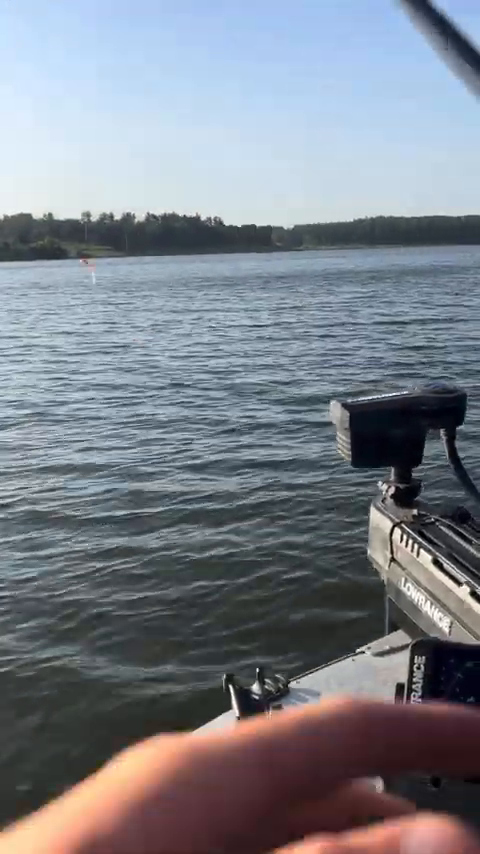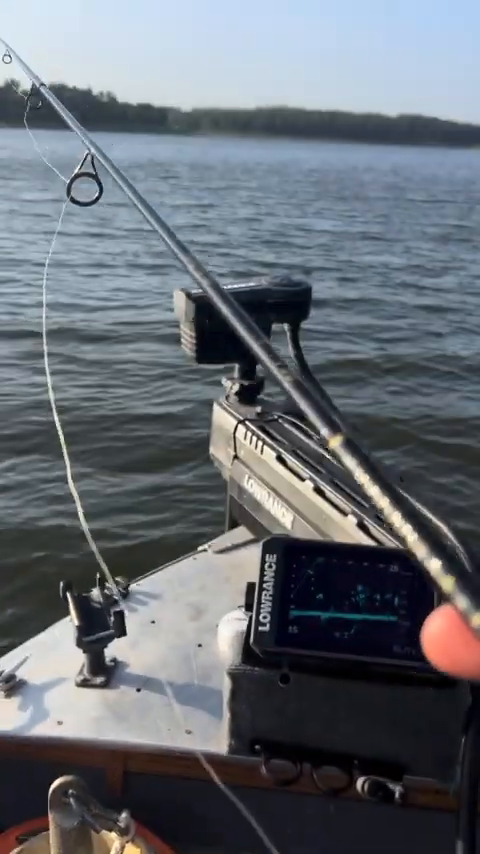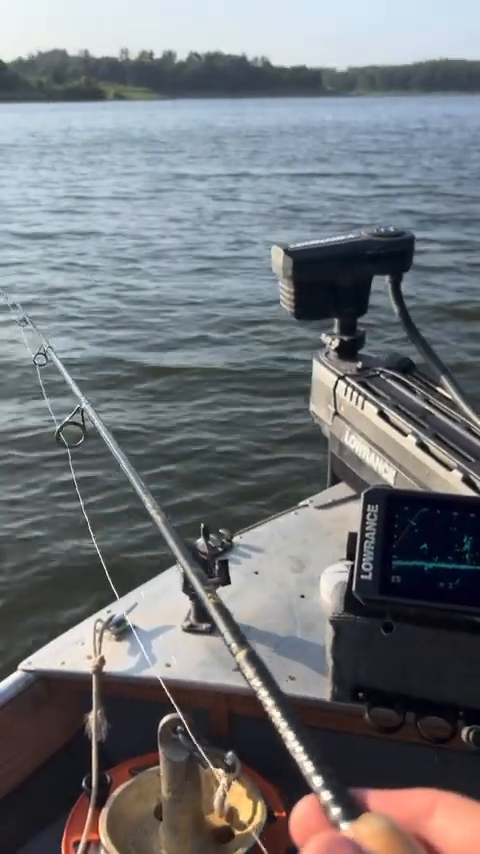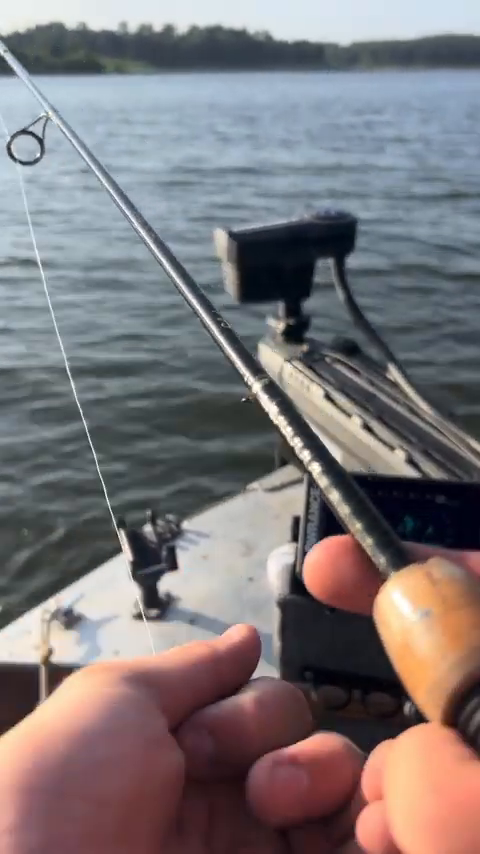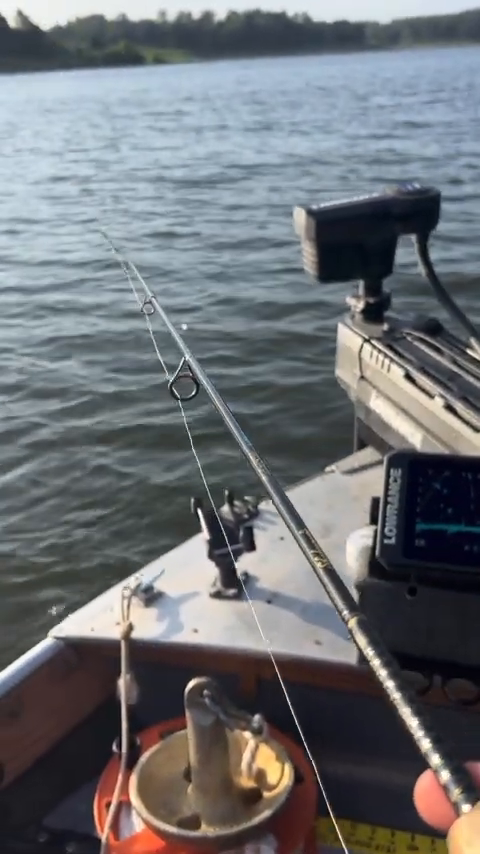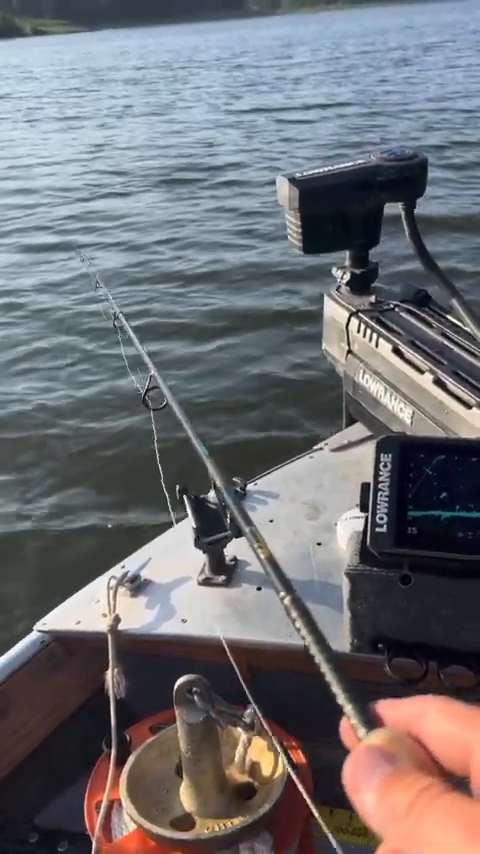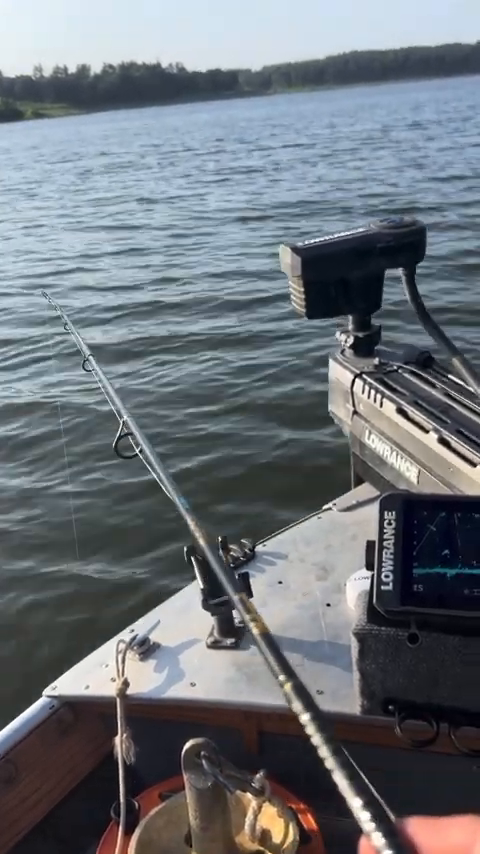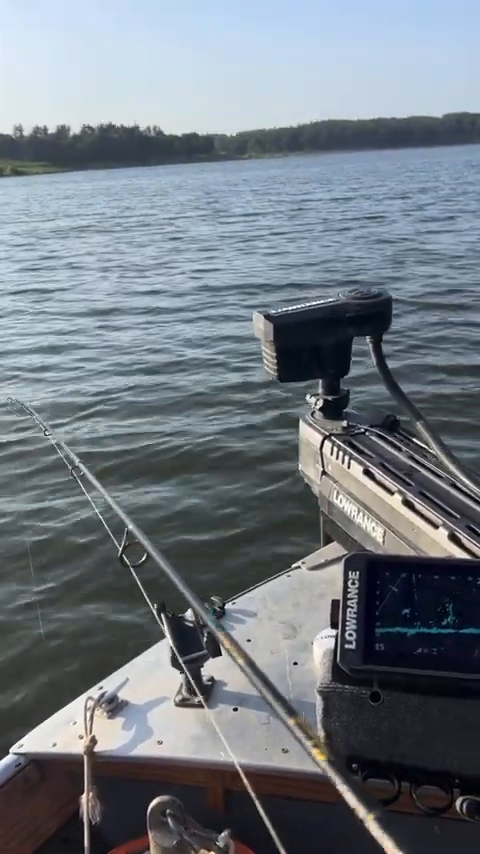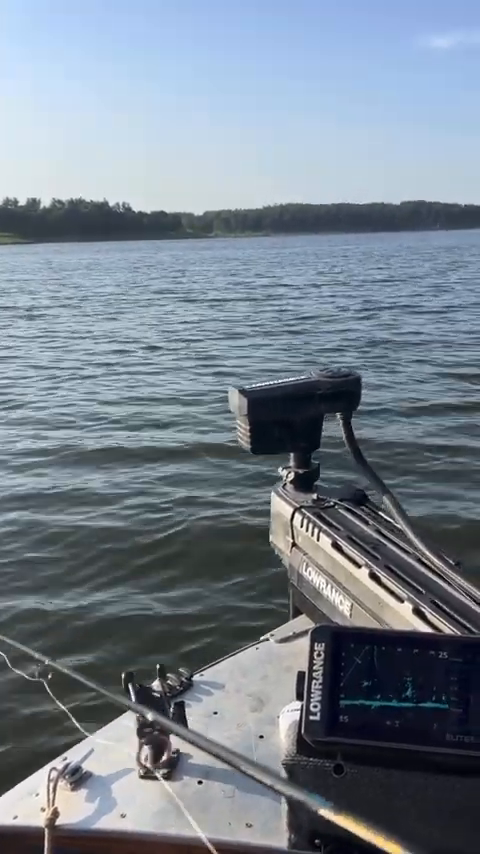Crappies always, and usually they track it. They feed going up. They'll bite your bait on the way down. That's just a reaction bite out of them. But really, they keep it right above their nose. That's the difficult part about all this. It's getting their attention and then bringing it up past their nose.